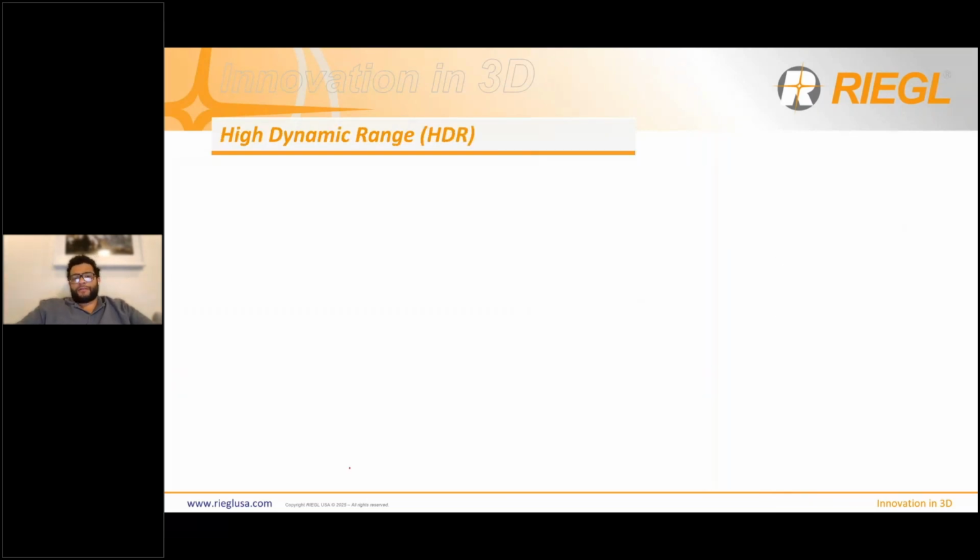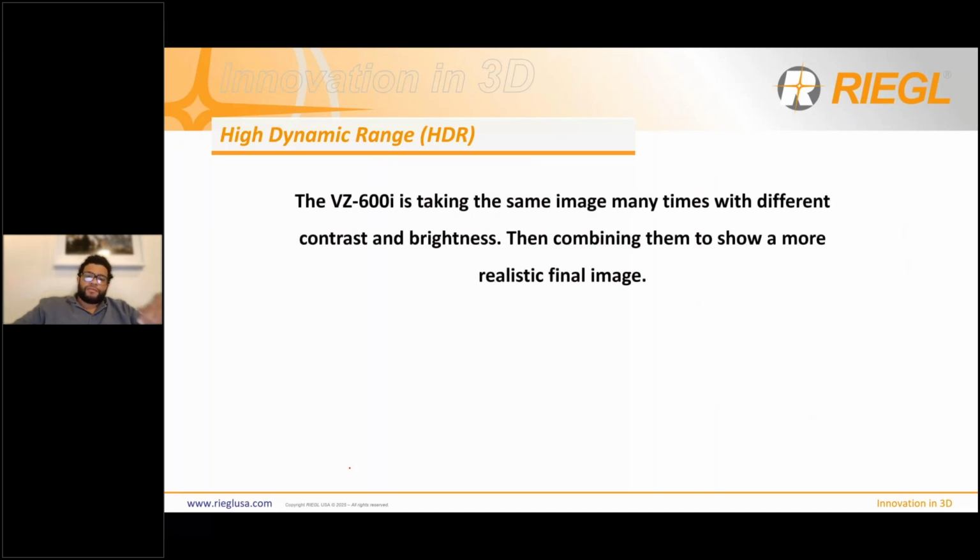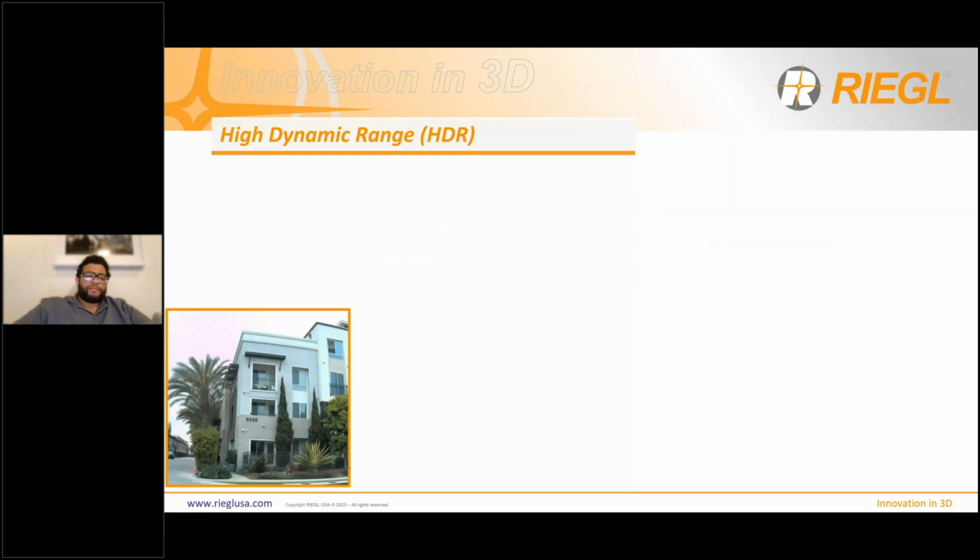A newer feature on the 600i is going to be the HDR images. So what is HDR? HDR is just the process of taking multiple images, different levels of brightness and contrast, and then combining them to get a realistic final photograph. So just to kind of illustrate that, this is a series of photos taken by the 600i. This is the first photo that the scanner took, which it's not really that bright outside.